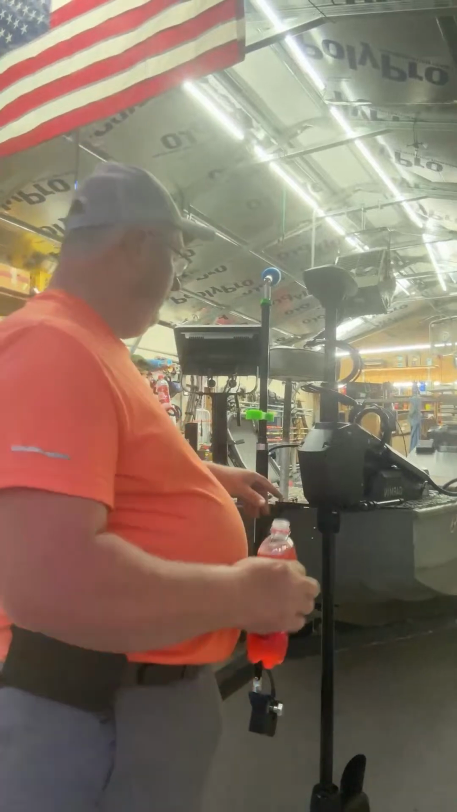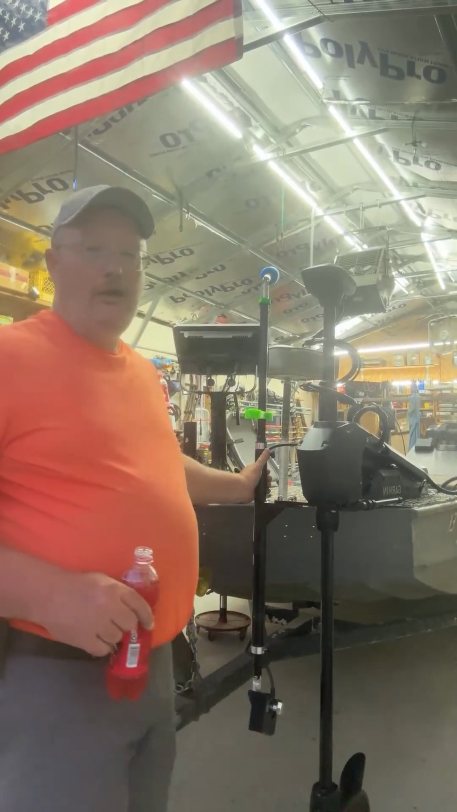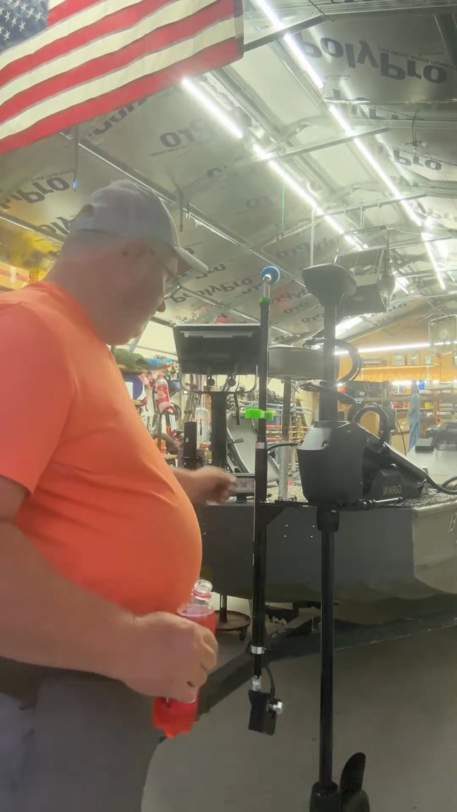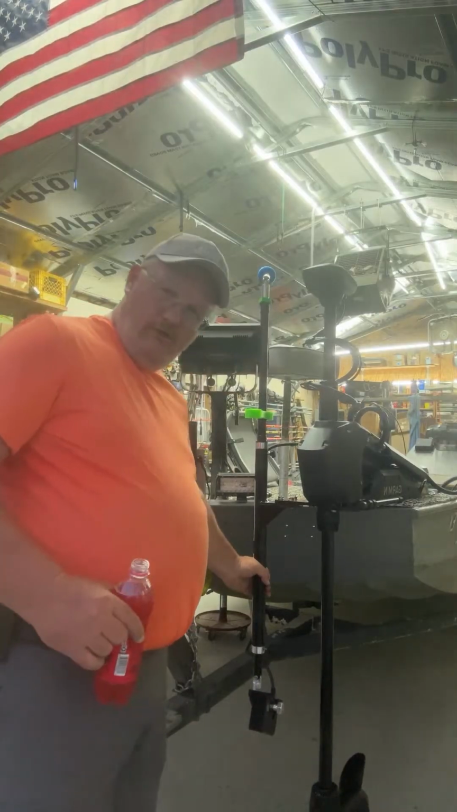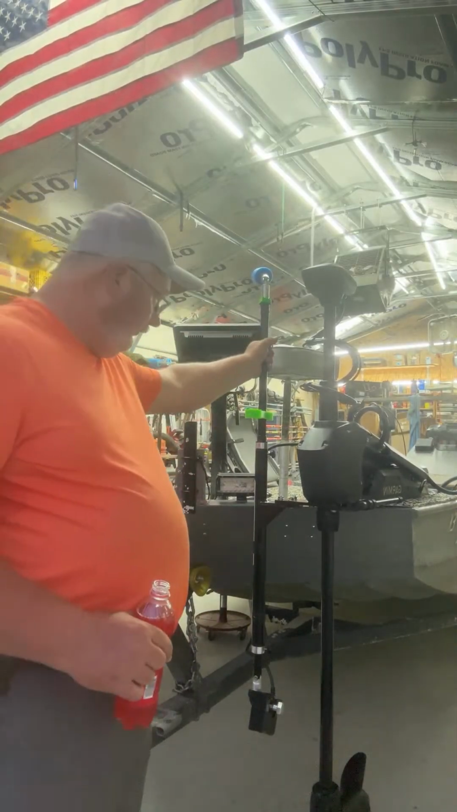If anybody's had Beatdown, they'll tell you ain't nobody builds something like Beatdown does. I'm telling you now, all their stuff is overbuilt. If this would have been made by Beatdown, it would have weighed 20 pounds. I mean, it would have been overkill dramatically. But it's solid. It doesn't move. You know, it's all aluminum. Pole's all aluminum.